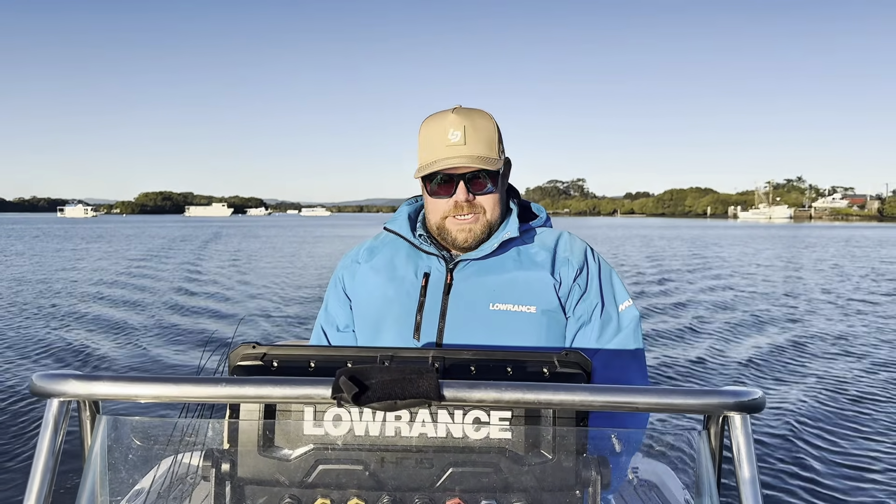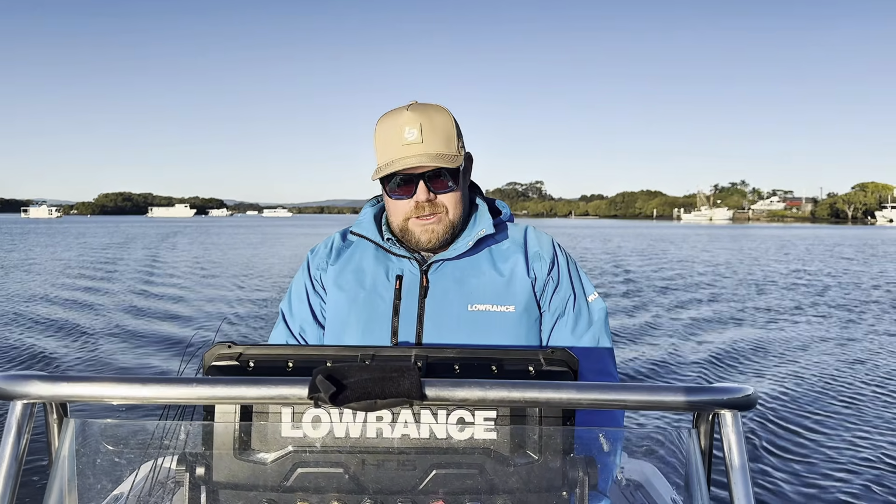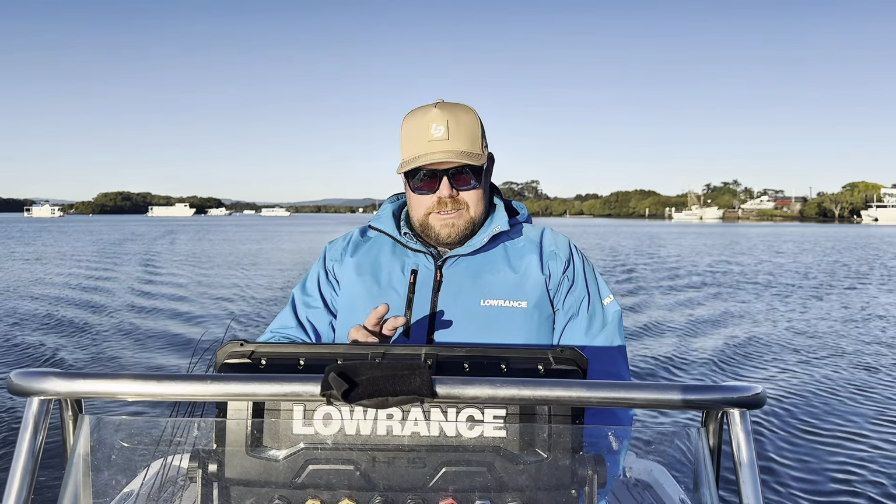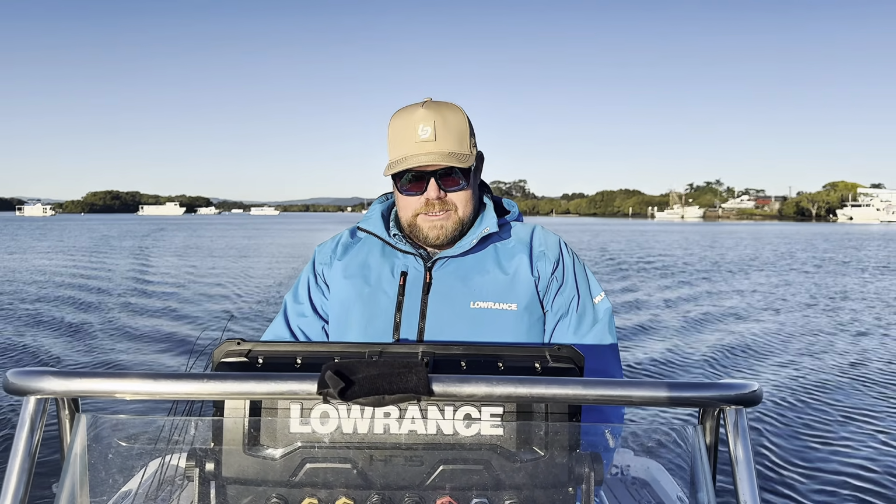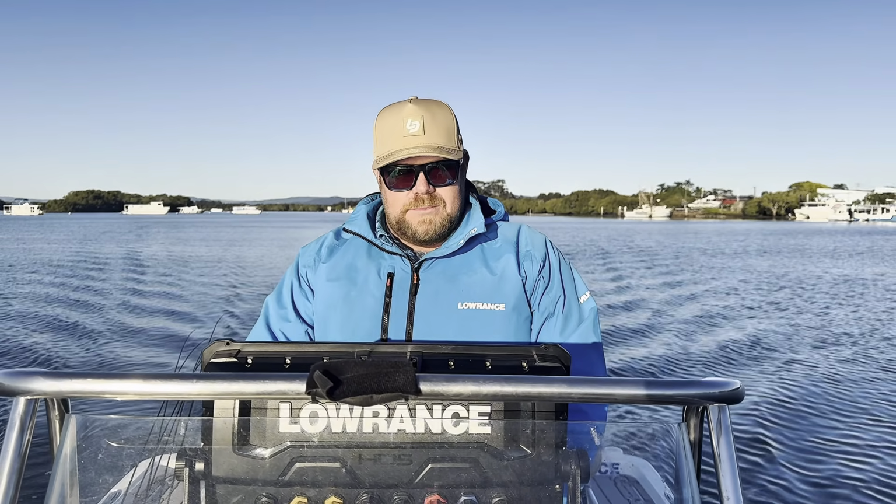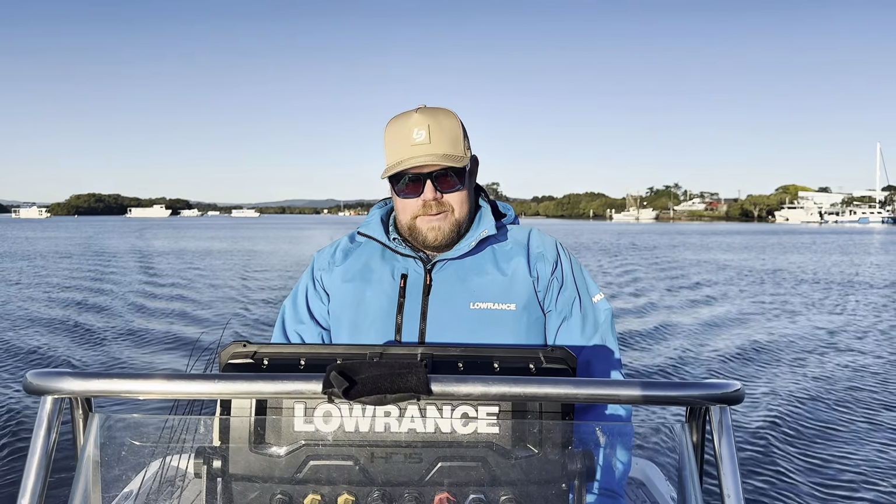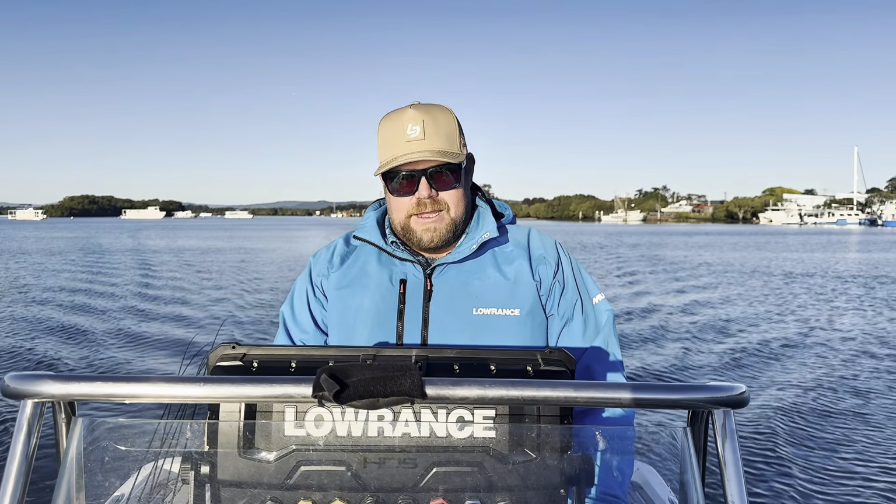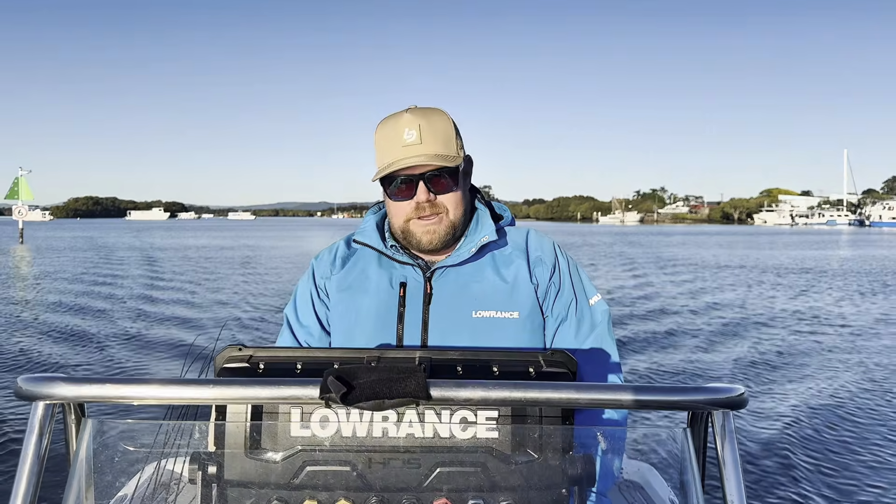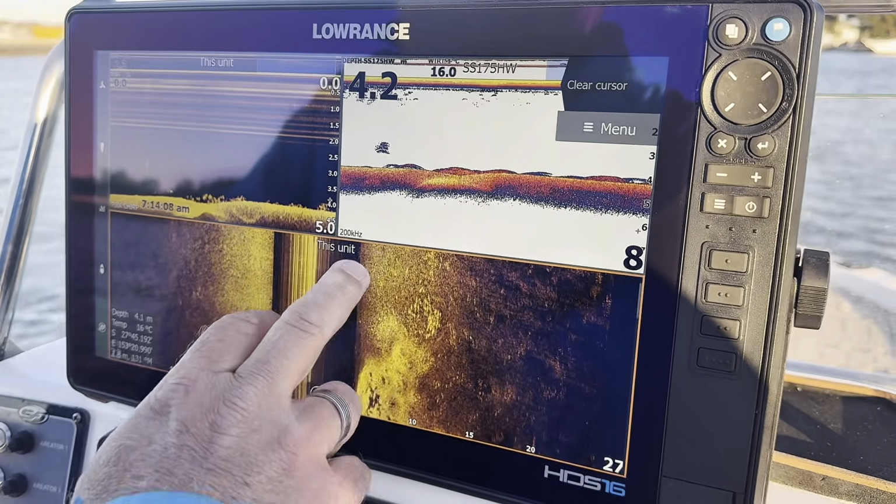Using our Trackback feature, it's probably one of the most valuable features on the unit. Basically you can stop and pause any part of your sonar, down scan or structure scan, look back through your history, use your cursor and actually pinpoint those locations. That way we can navigate back and once again direct our cast to that perfect location where those fish are hiding. So we've just got another school of fish here.